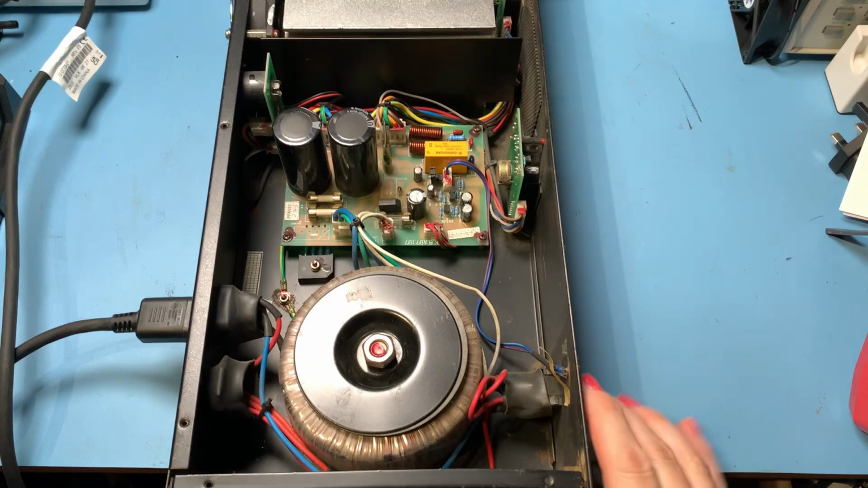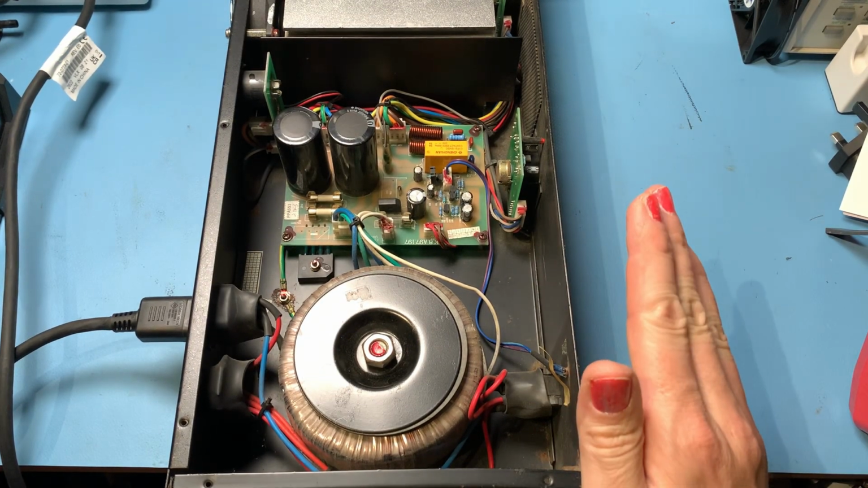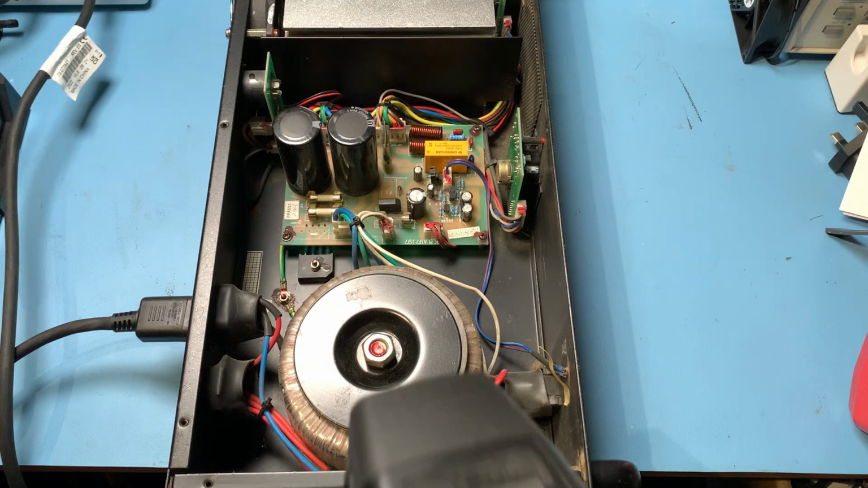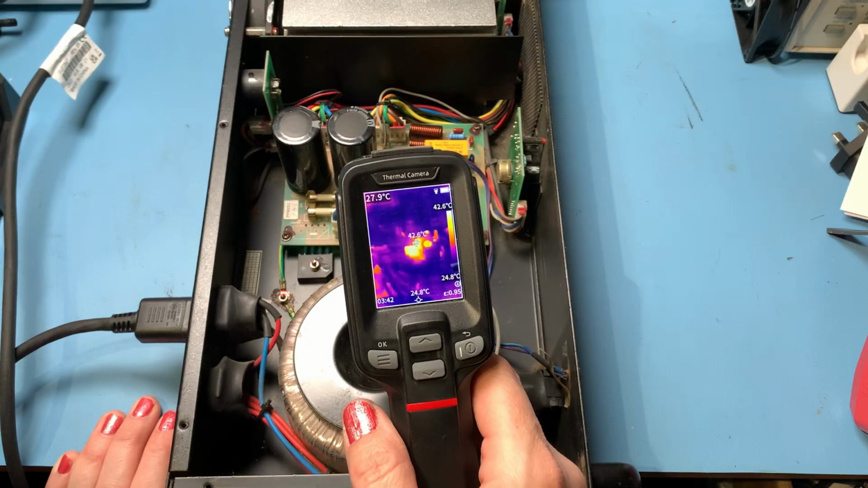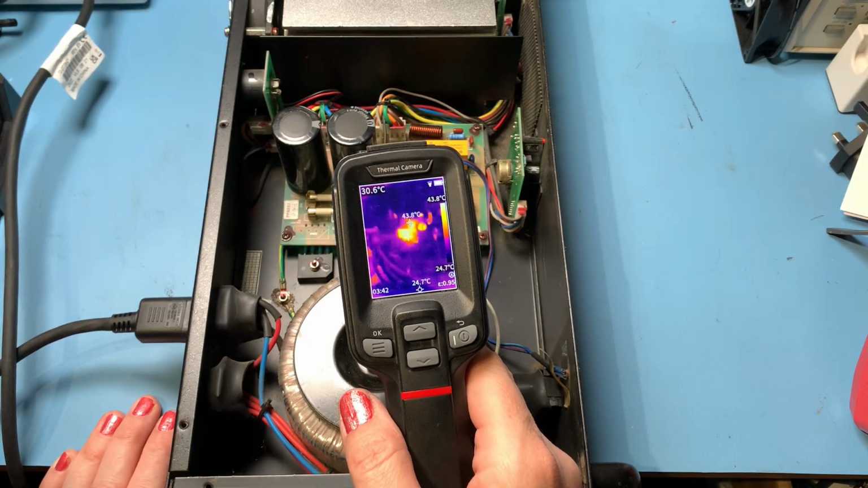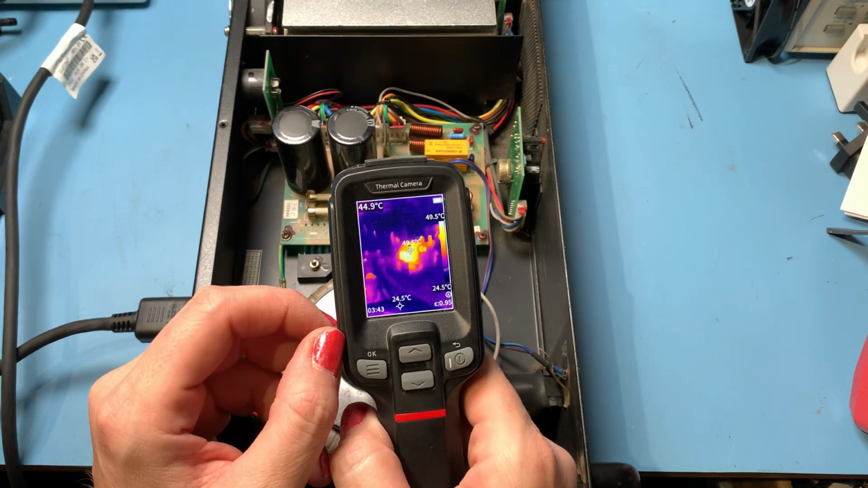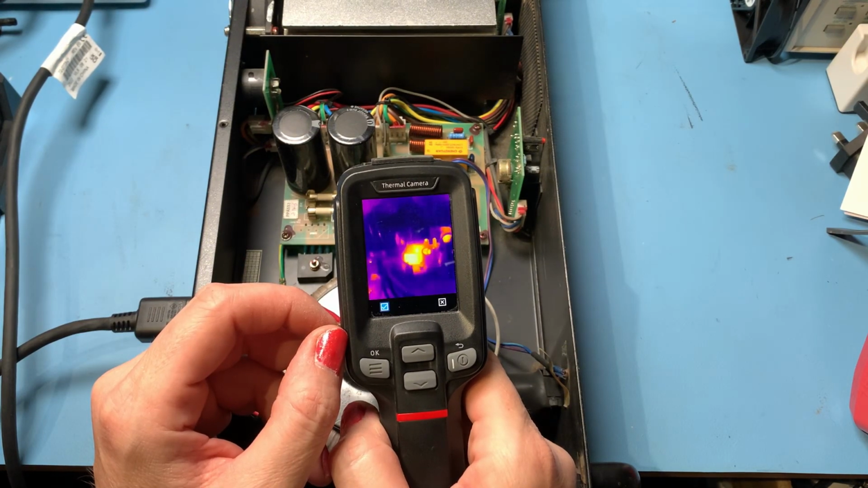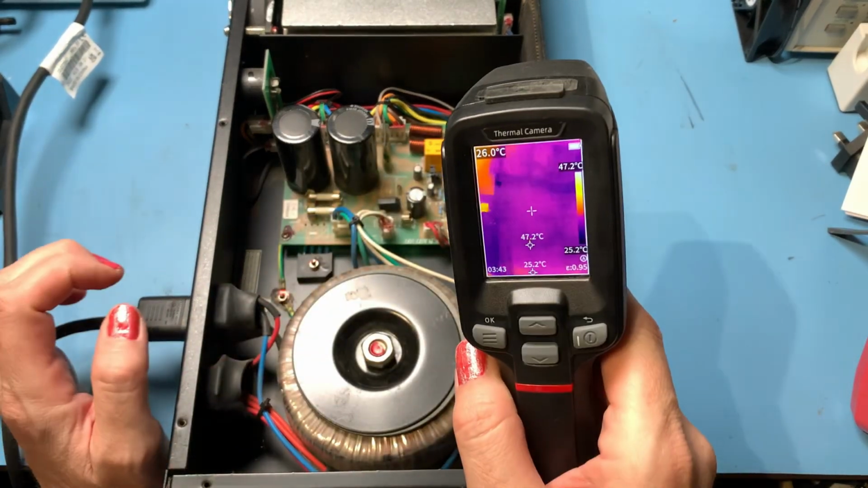Okay, it's noisy fan amplifier time. Yep, I still haven't done that fan. I've been too busy playing with thermal cameras, obviously. So we can see we've got a bridge rectifier there that's giving us about 43, 44 degrees. If we want to remember that, we just pull the trigger once and it'll take a photo of that for me so I can remember it with all the temperatures and stuff on it.